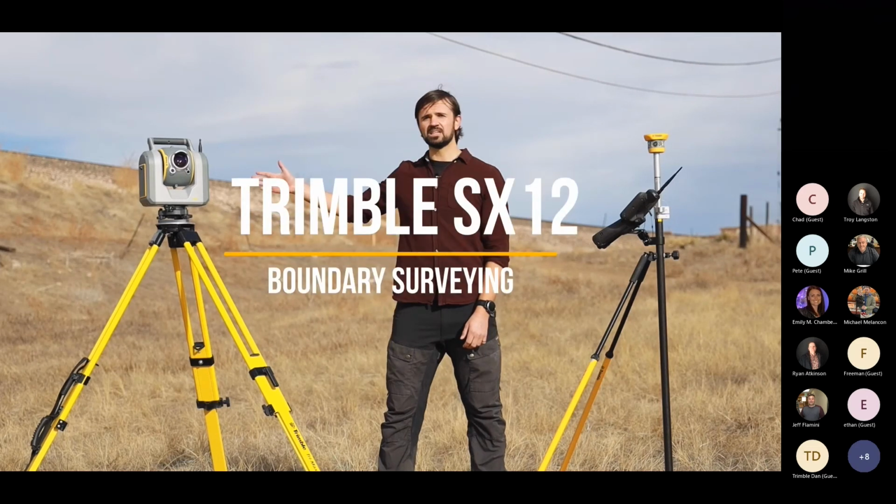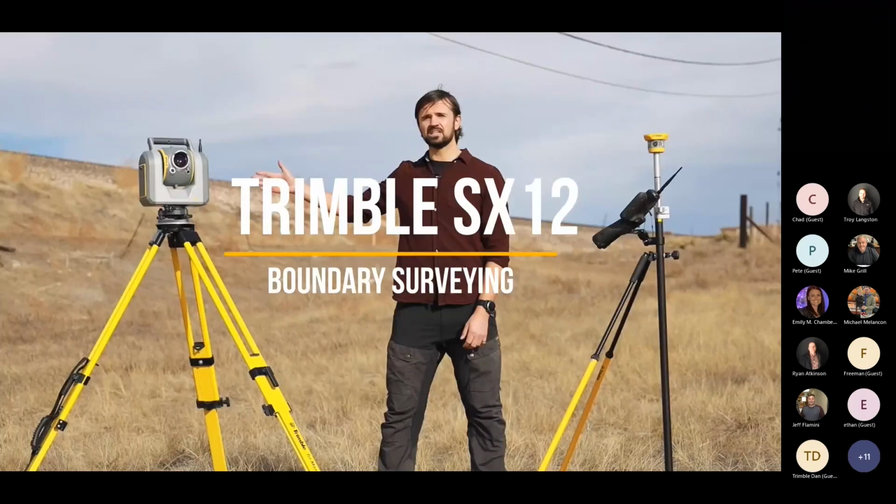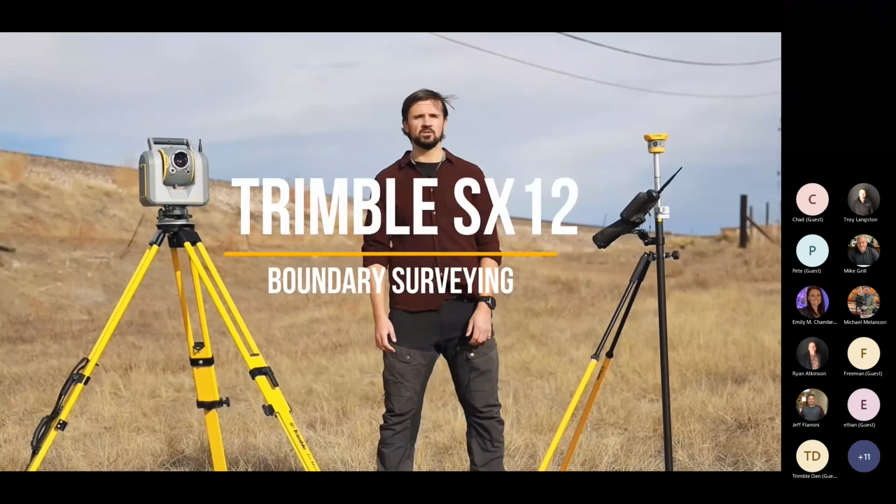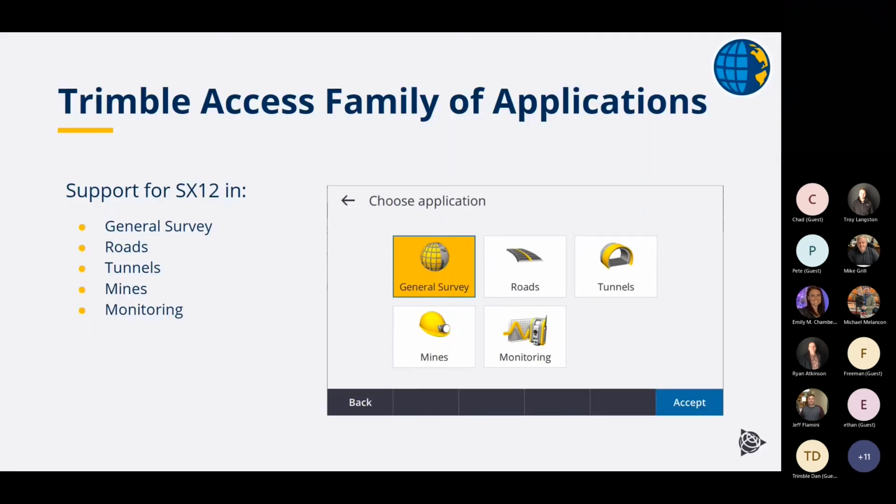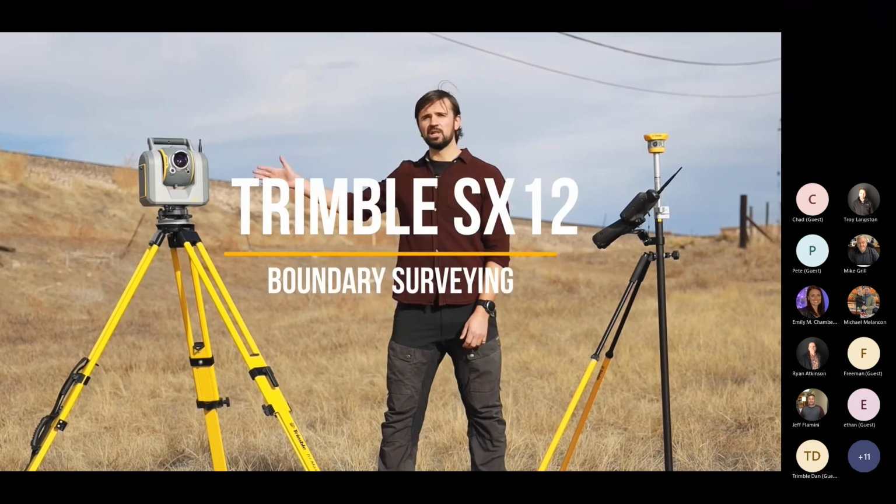Let's see here. Audio does not appear to be coming through. Let me reconnect here. Let me try one more time. I'm not sure why the audio is not working here.